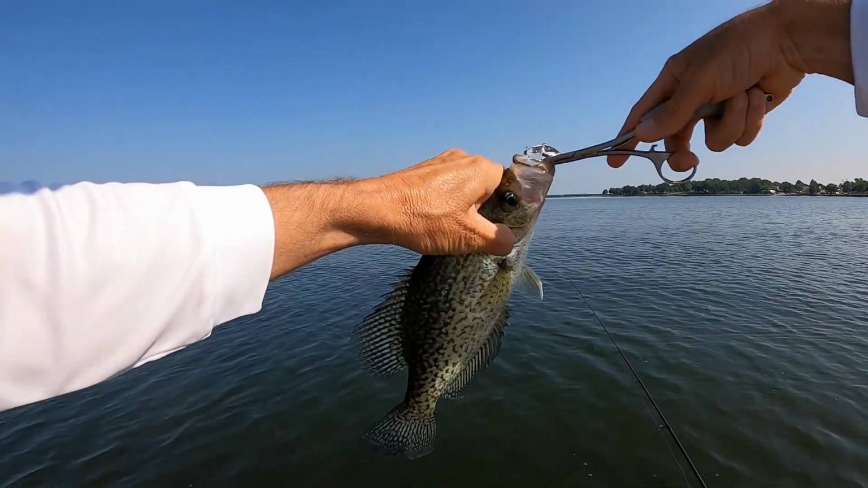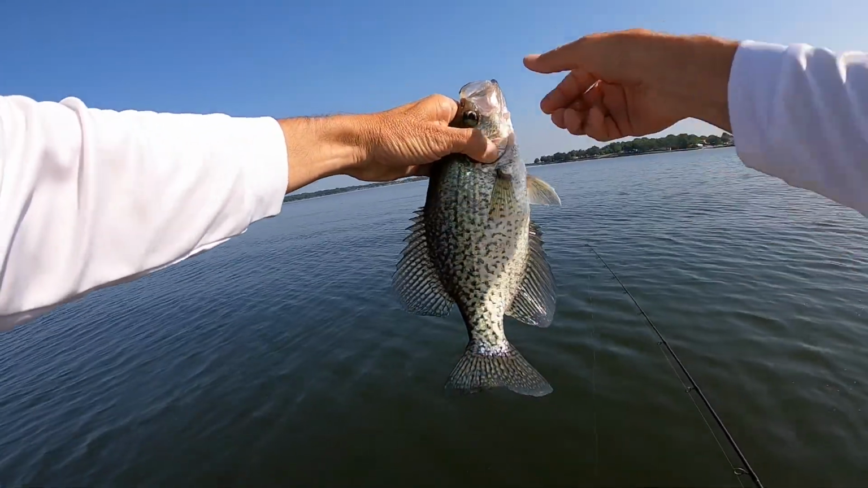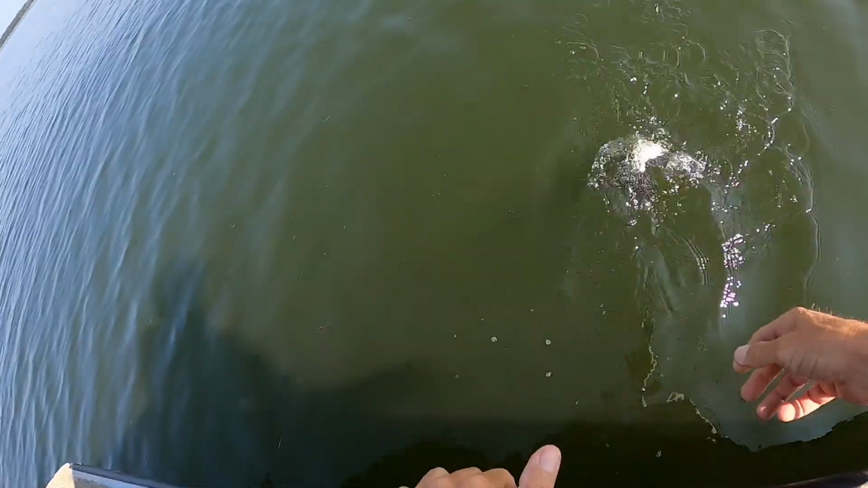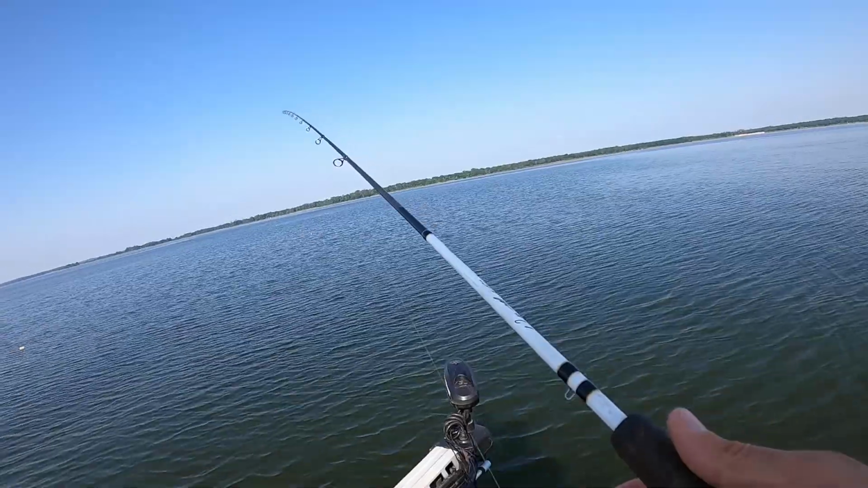I knew when I saw that thing it ought to be good for something. Nice fish, man. Let's get him back in the water. Get up here and grow up, buddy. 3 casts, 3 fish, that's not bad. I'd say it works from just that little bit of use.